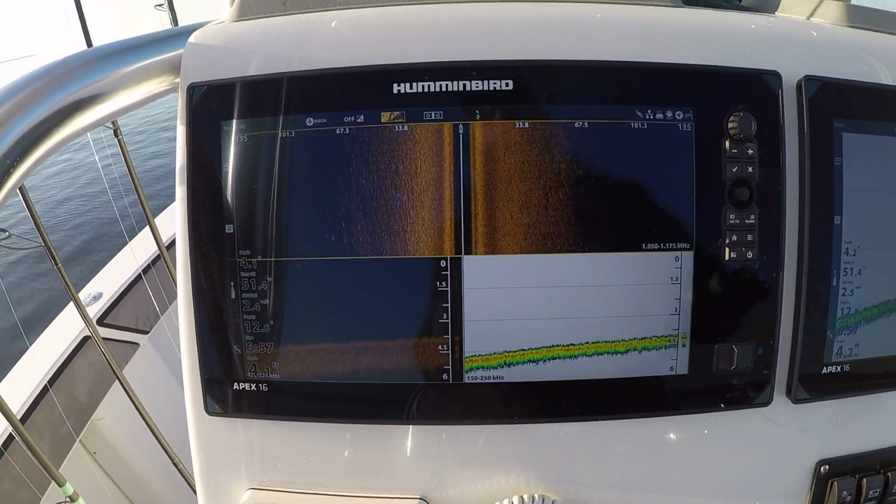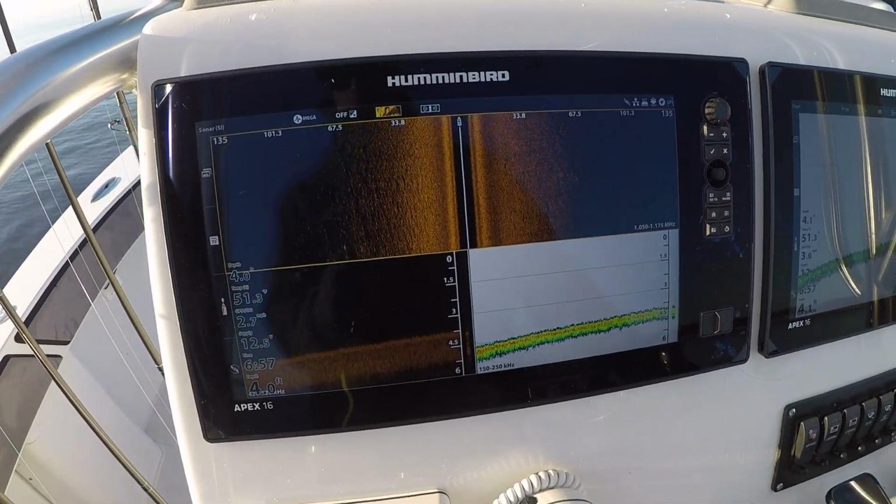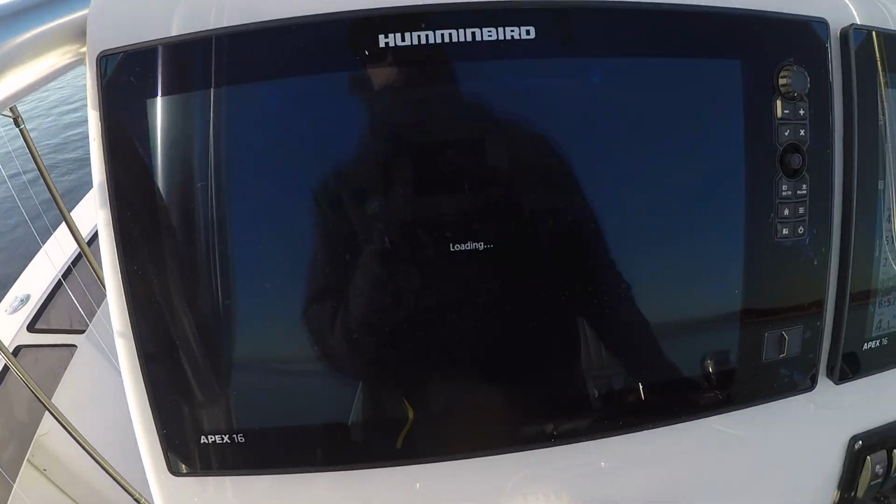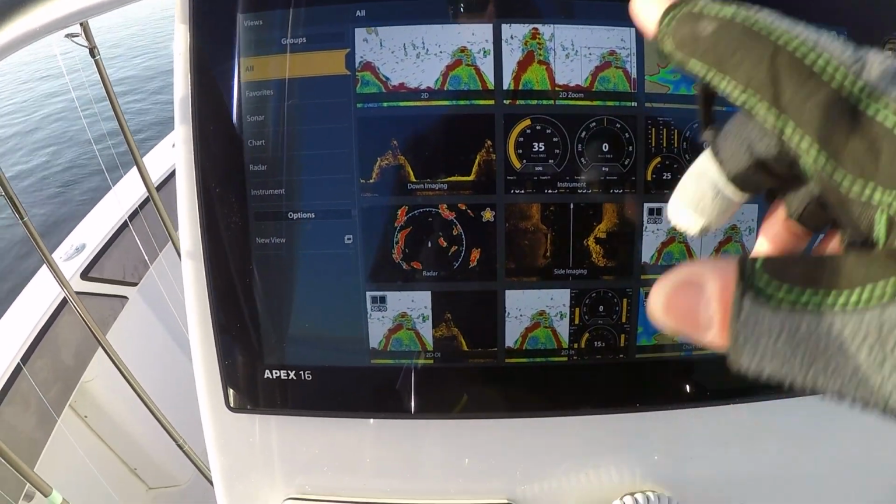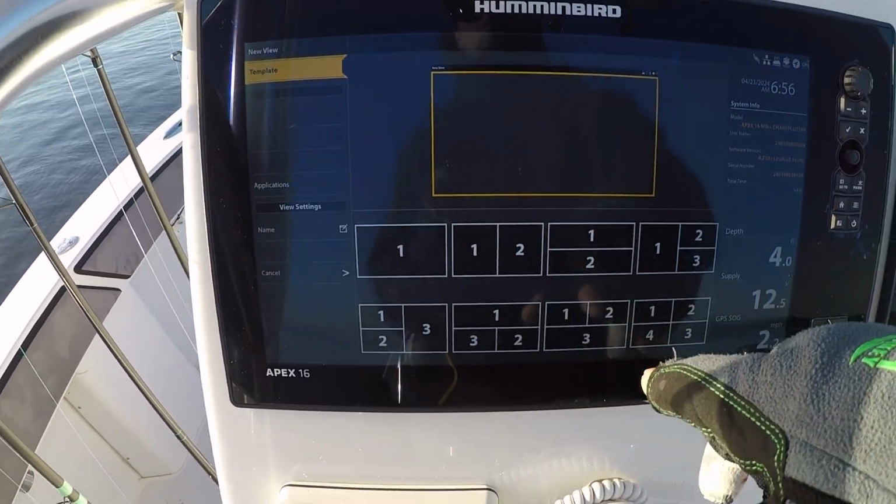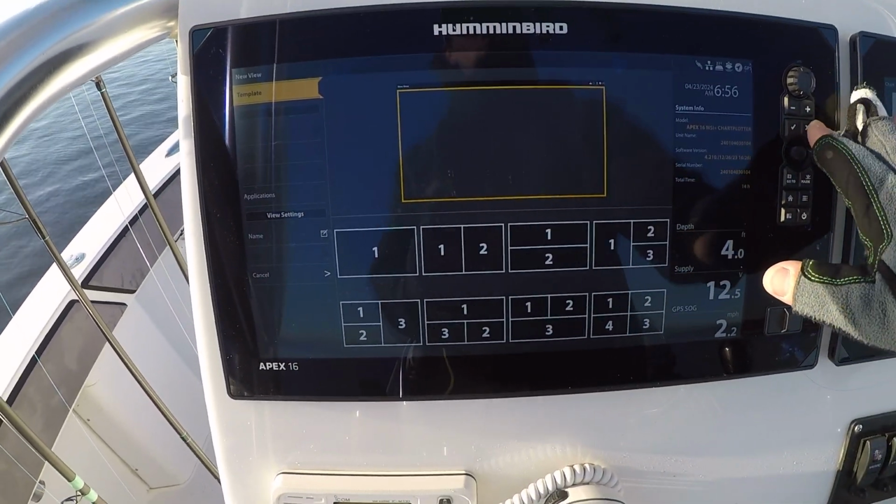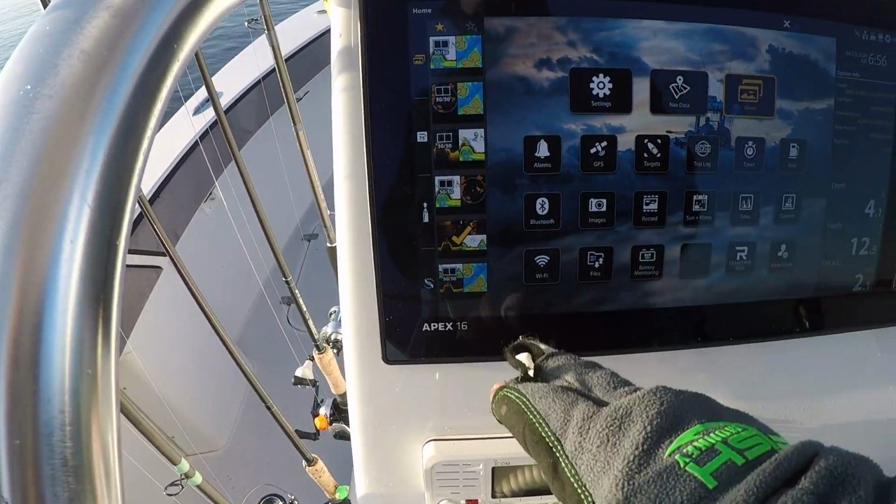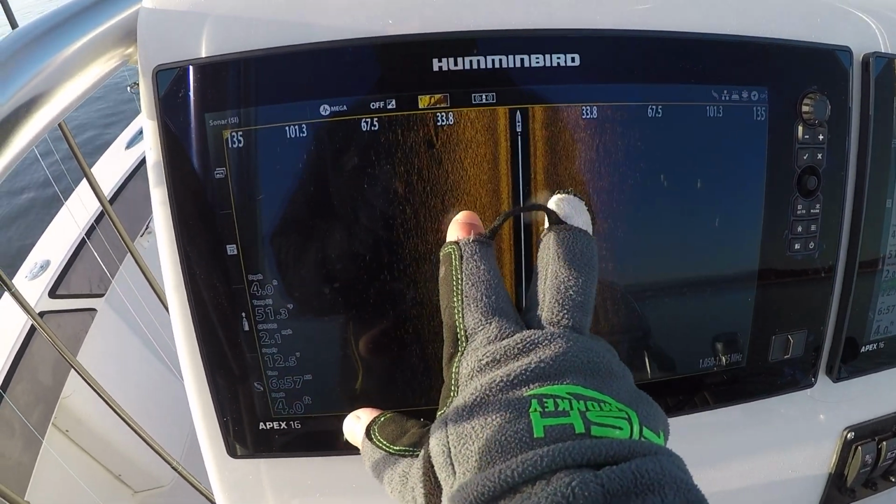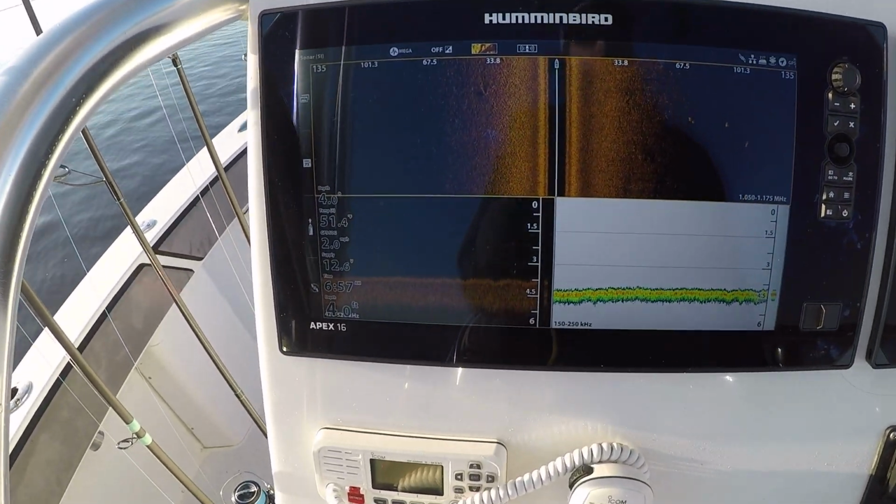I have the tri-view. Now you can customize any of your views. I'll just show you what I run. These are my favorites right here, but I could go to views and customize any way. I could do a new view, full screen, split screen, left, right, top, bottom, and so on and so forth. So it allows me to customize my views. This is how I have my screen set up for sonar. Very user friendly to go from full screen back to your split screen.